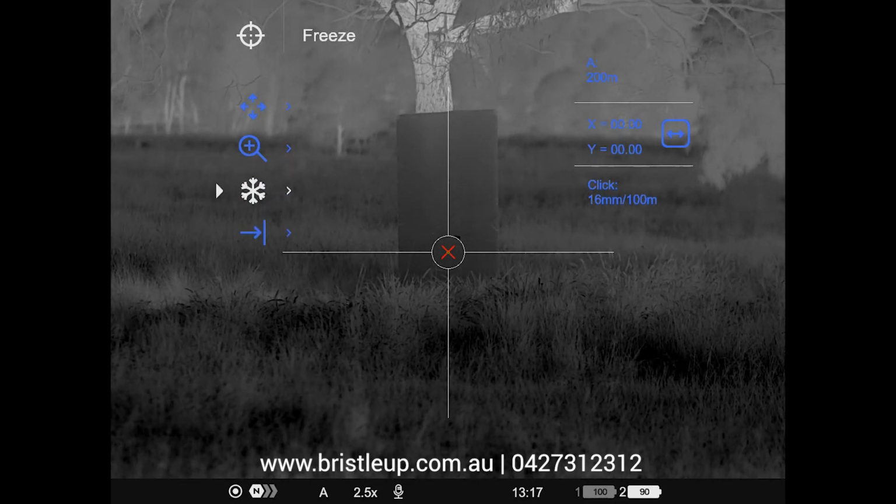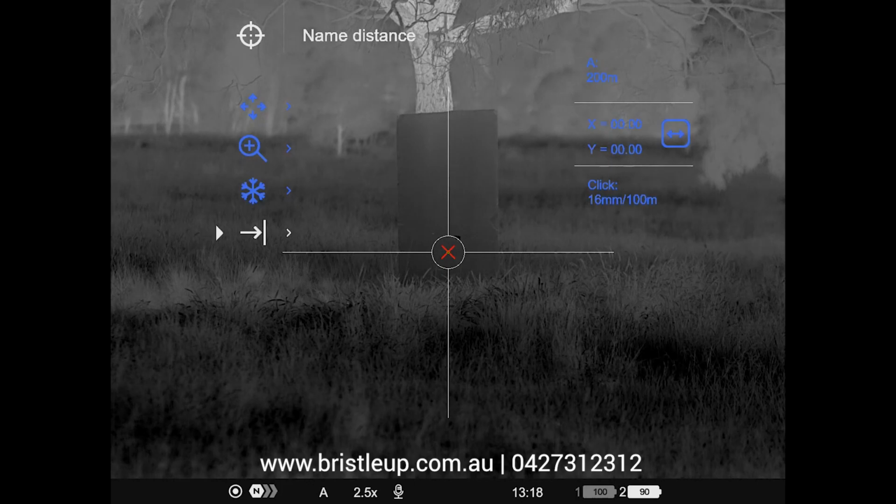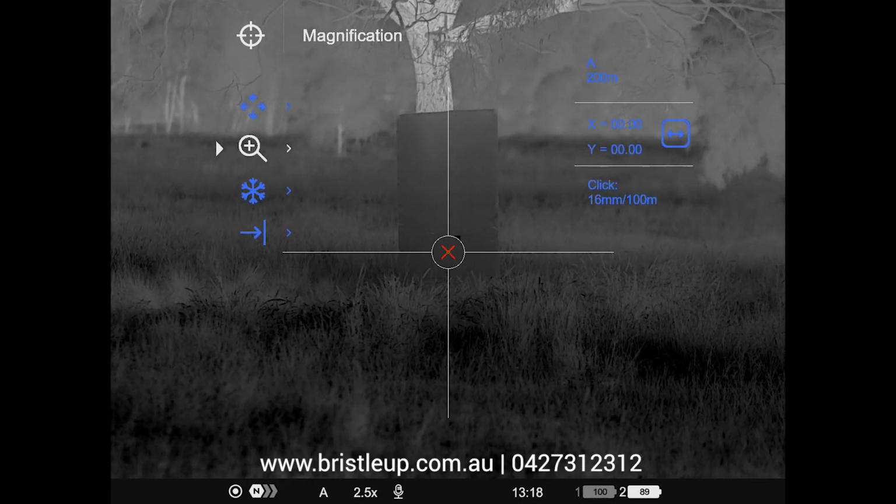On the right hand side, we have our profile A showing with our zeroing distance 200 meters, and then our windage and elevation showing for our X and Y axis, and then an indication of what each click will represent at 100 meters. So one click at 100 meters would equal 16 millimeters. So that's handy information to have.